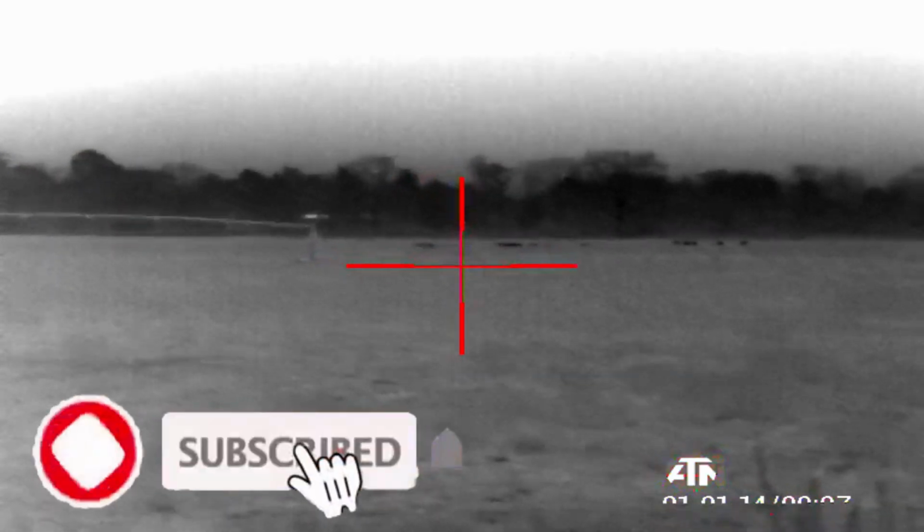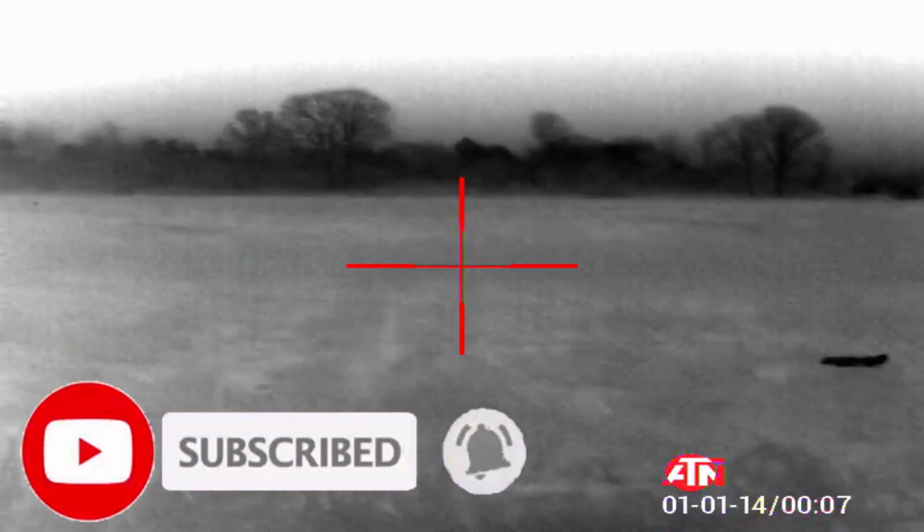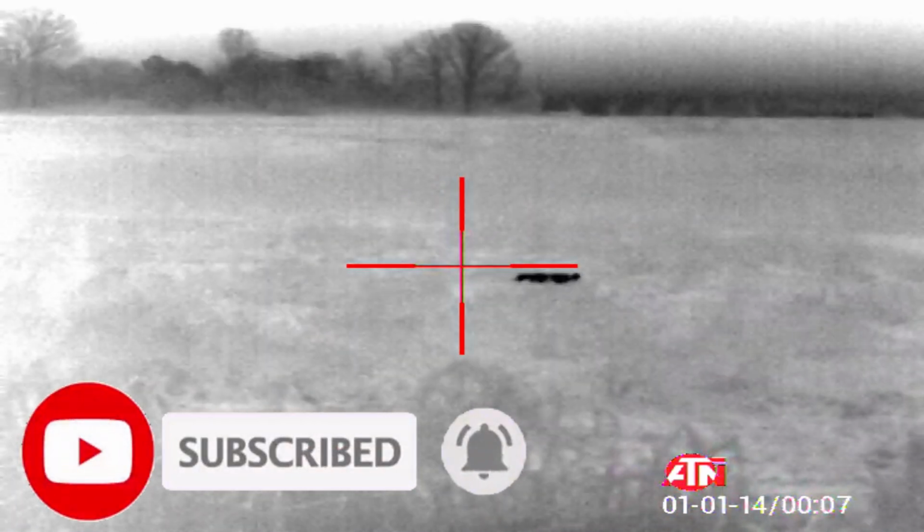Thanks a lot. Look at all those pigs running, boy. Holy smokes. Look at that. Wow. All those pigs running. That's a huge group, bro.